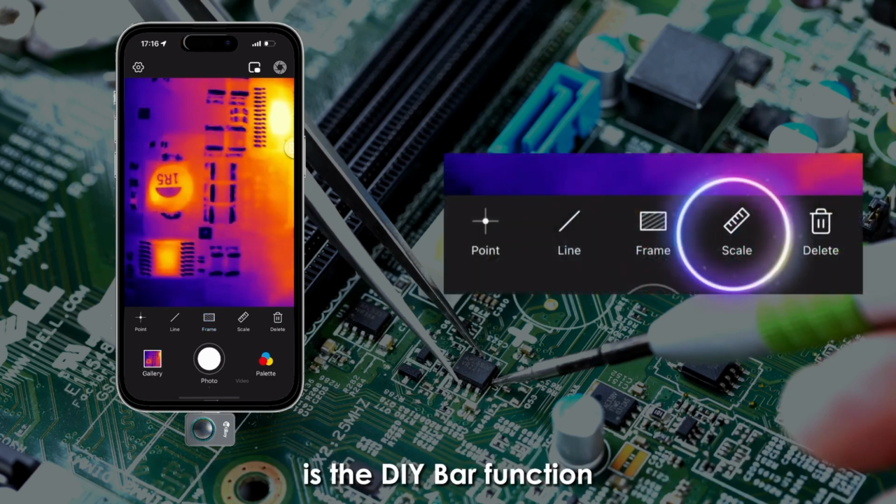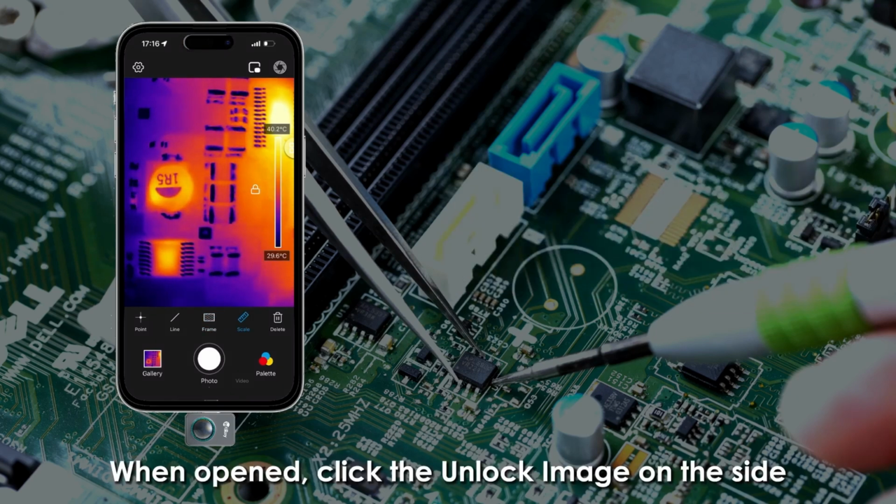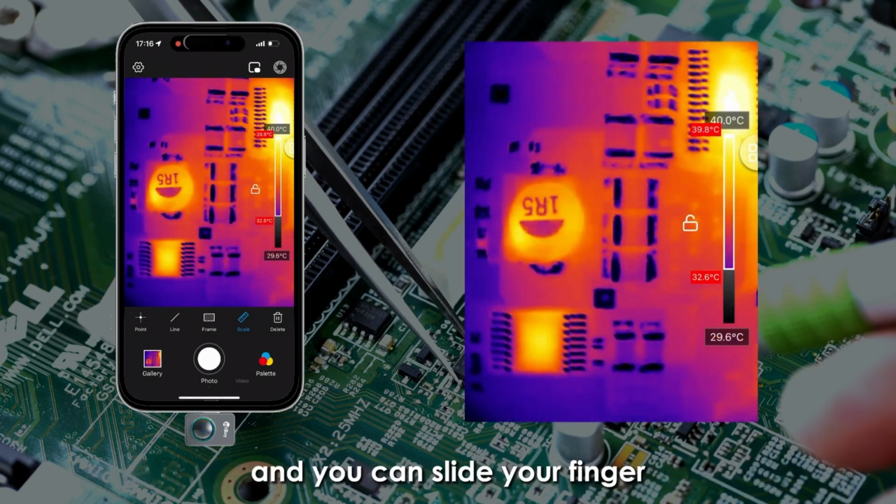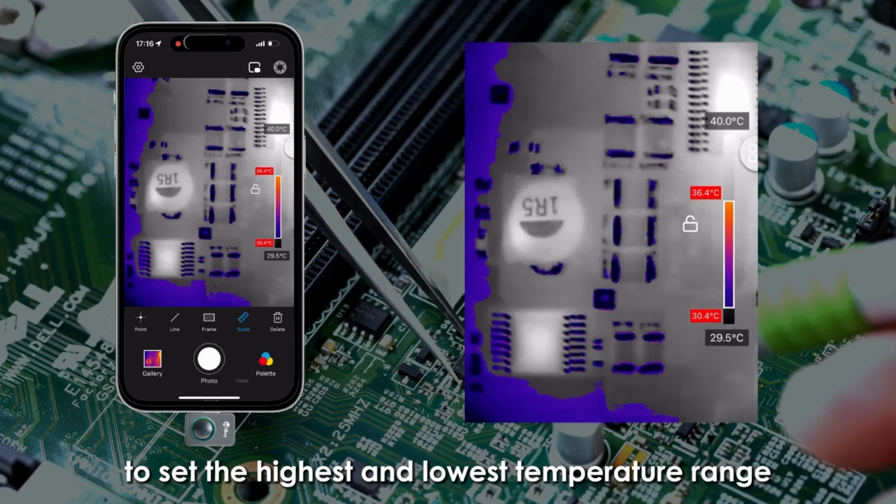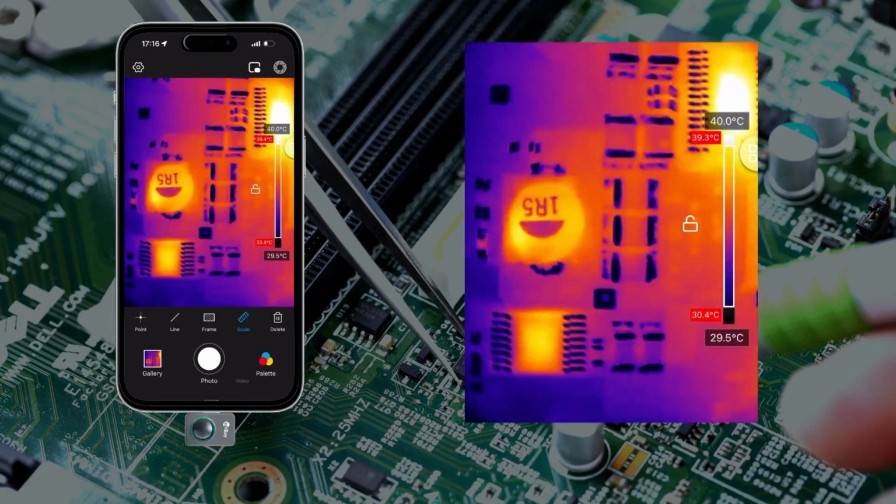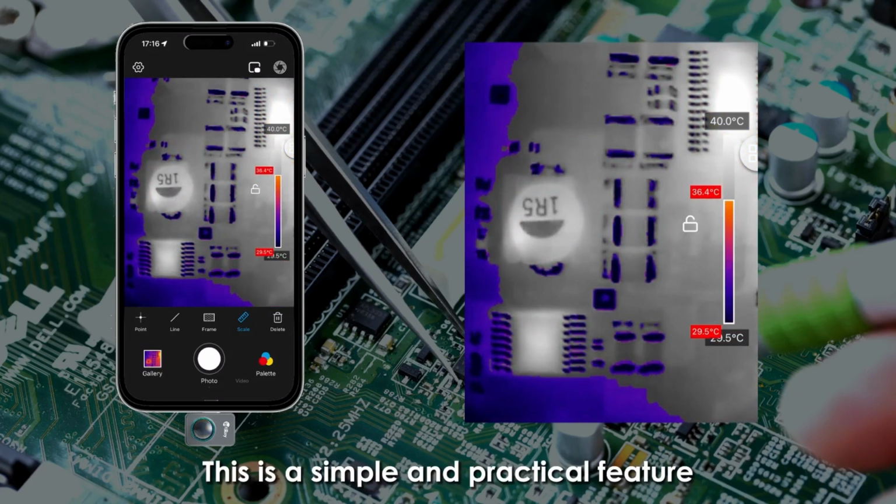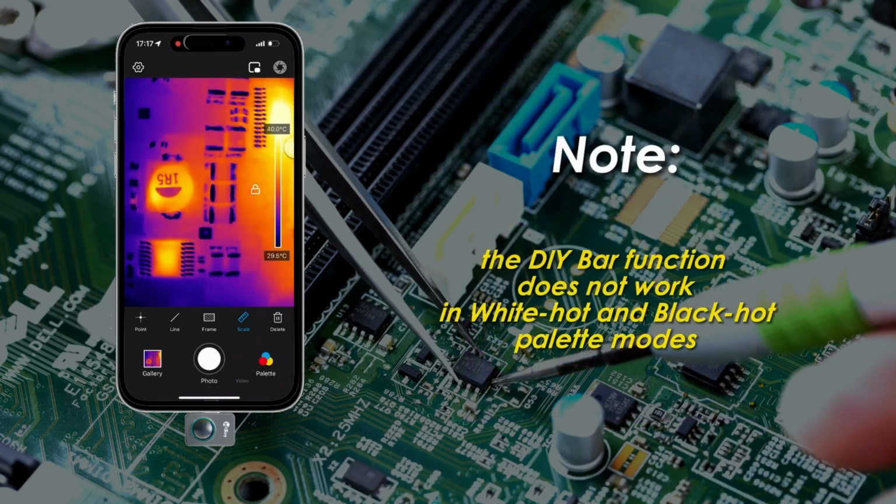The fourth option is the DIY bar function. When opened, click the Unlock image on the side and you can slide your finger to set the highest and lowest temperature range. And the object being measured will display gray-black color if the temperature is not within this range. This is a simple and practical feature.